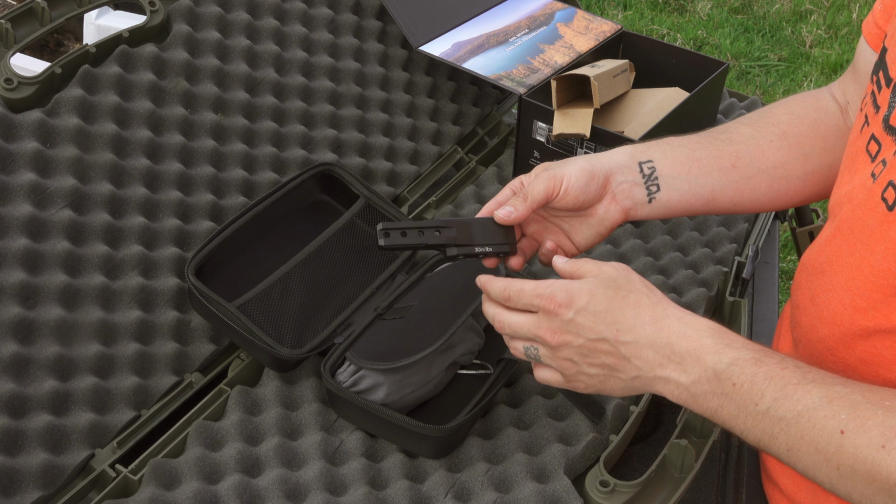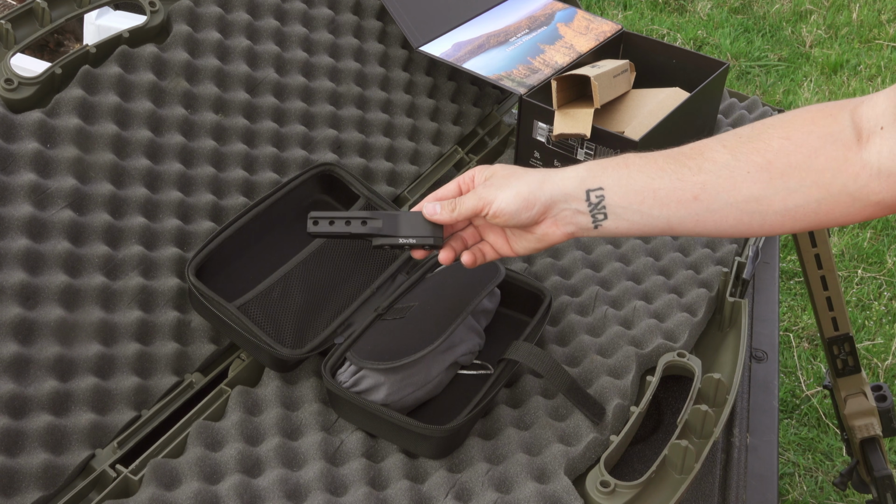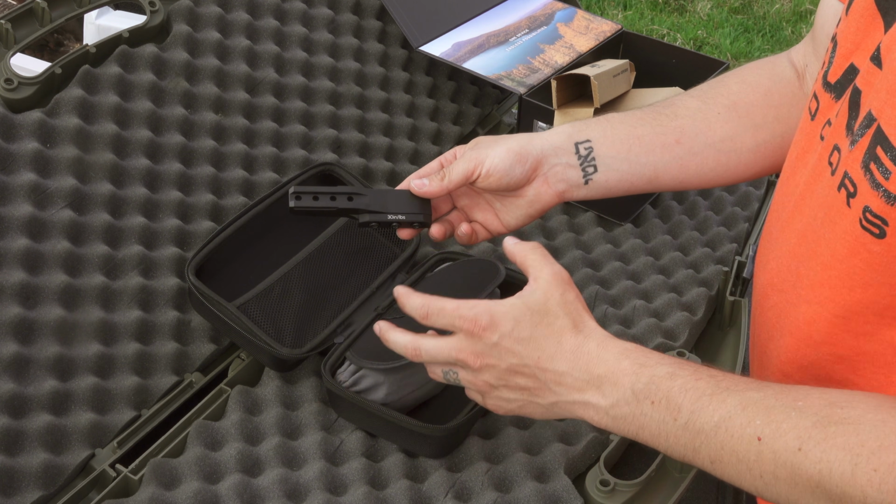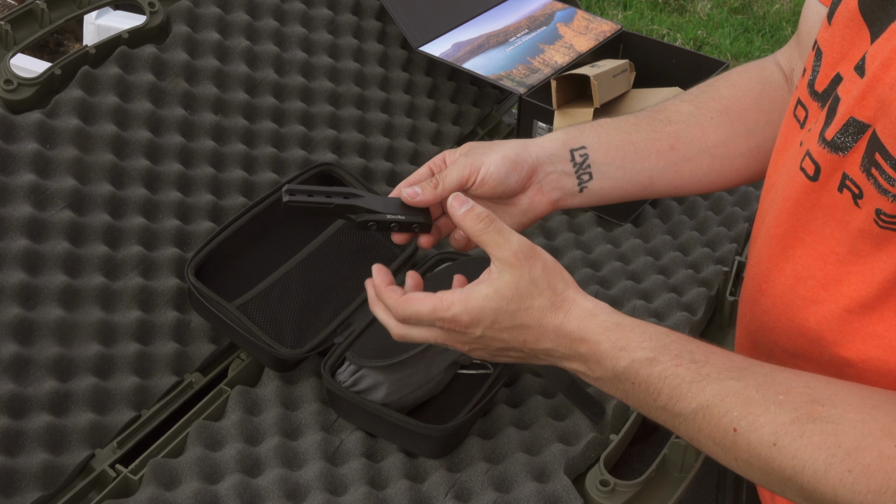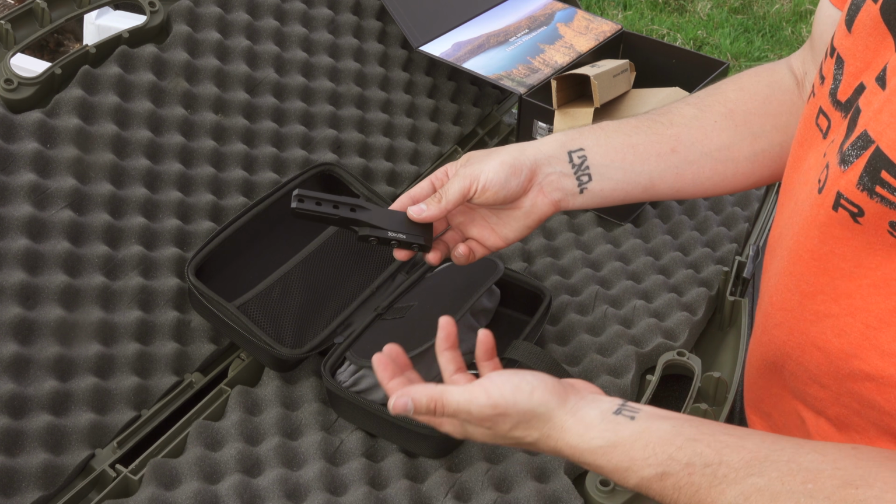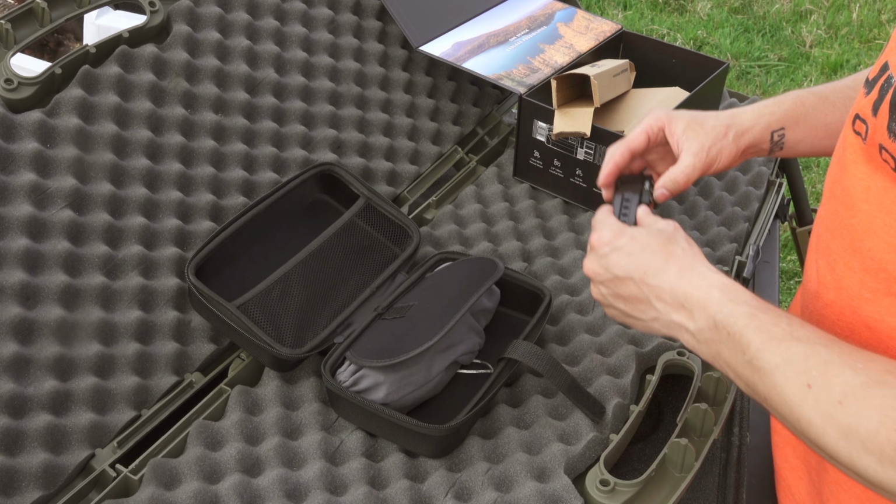If you do not have a torque wrench, you can obviously order those for cheap off Amazon, but if you don't have them, just err on the side of caution. Don't over tighten these, because when you over tighten them, you break. So err on the side of caution. It doesn't need to be anywhere near as tight as you think that it needs to be. Get it nice and snug and then be done. But if you do have a torque wrench or you order one, be sure to get that pressure just right so you don't over torque it and break your scope.